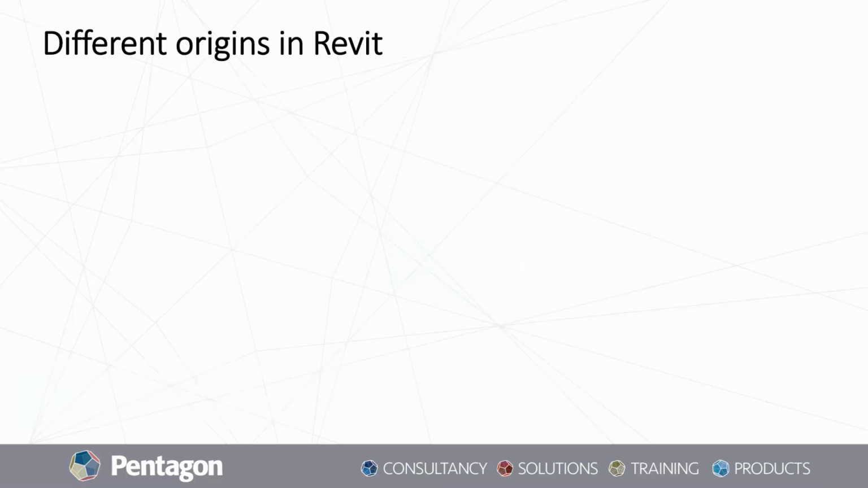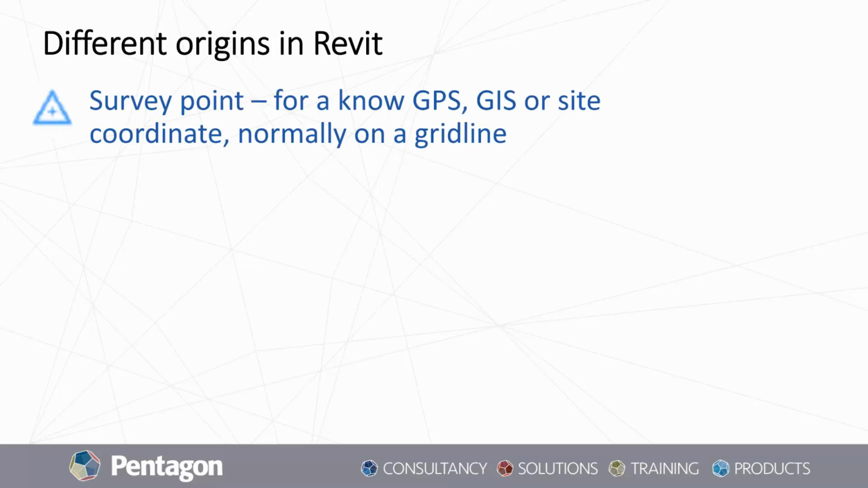The things that we're going to be focusing on are the different origins in Revit. The first one is going to be the survey point. So this is for a known GIS or sort of site coordinate. This is normally on a grid line. This is normally where those grid systems come into play. You would set your survey point up based on a known grid system.